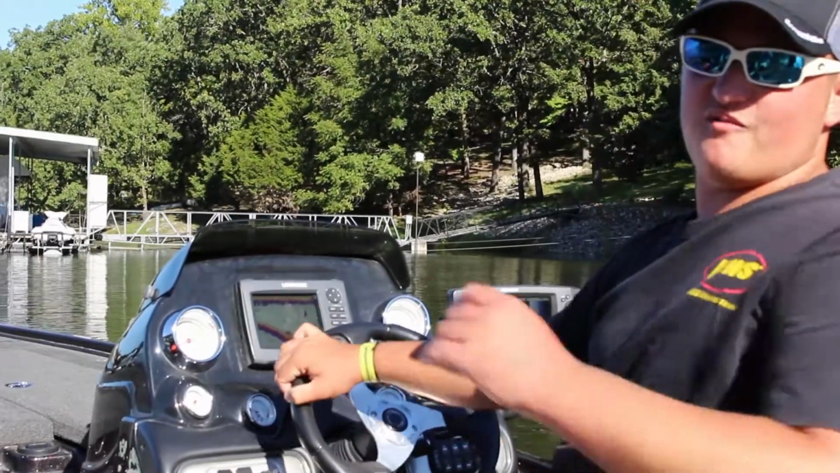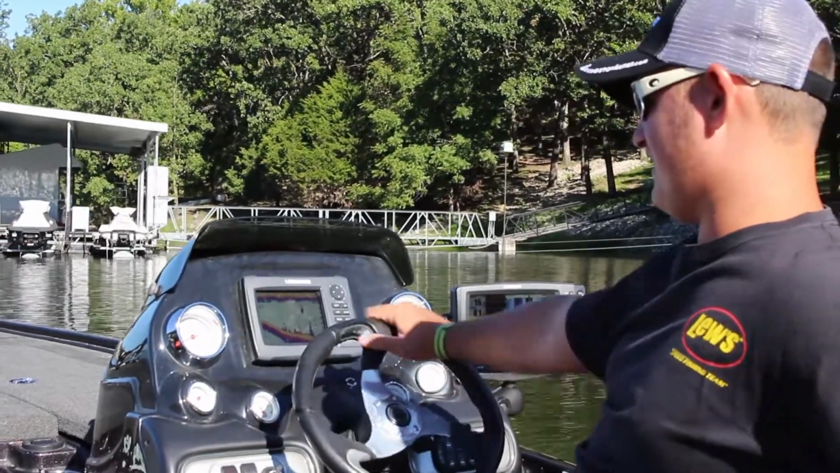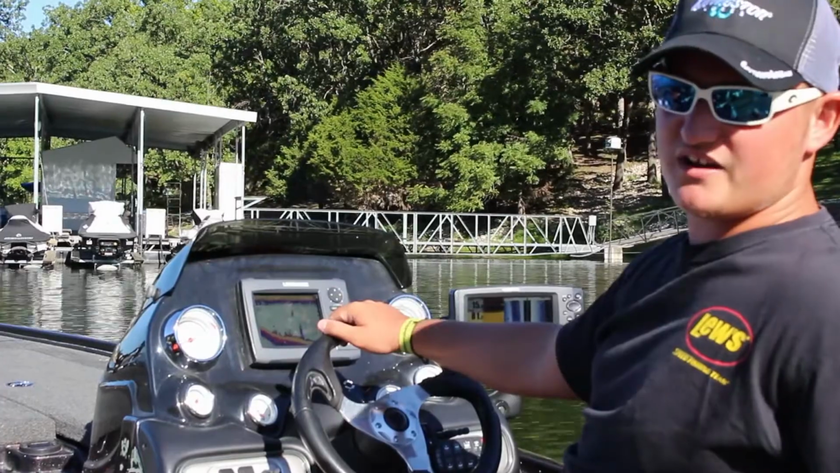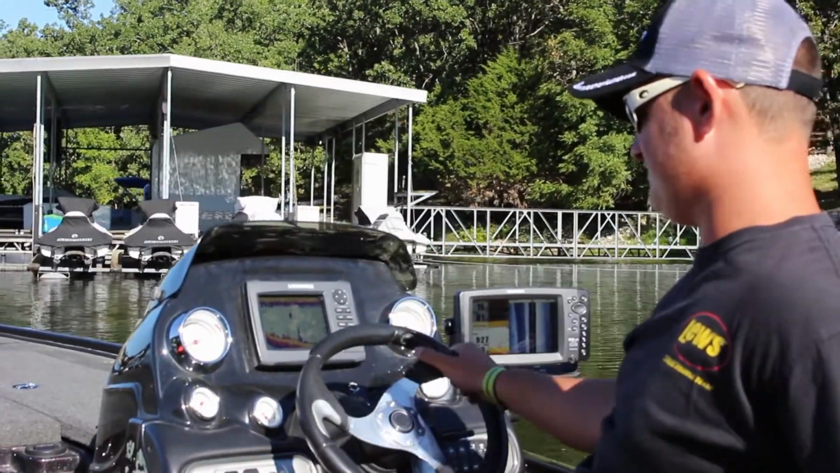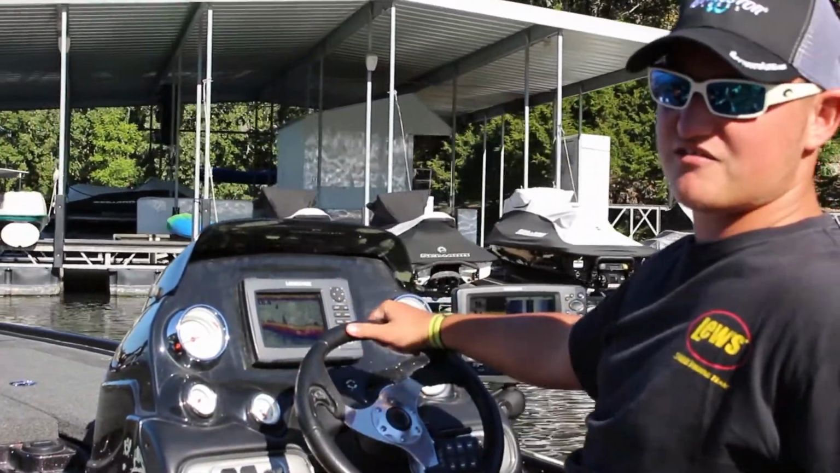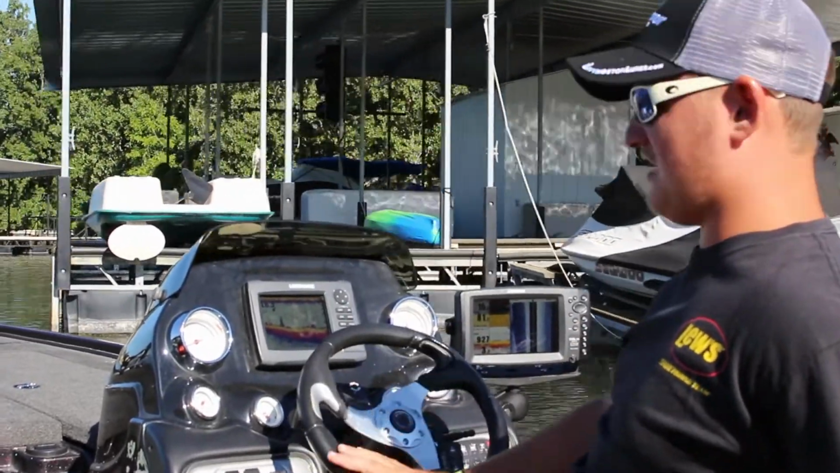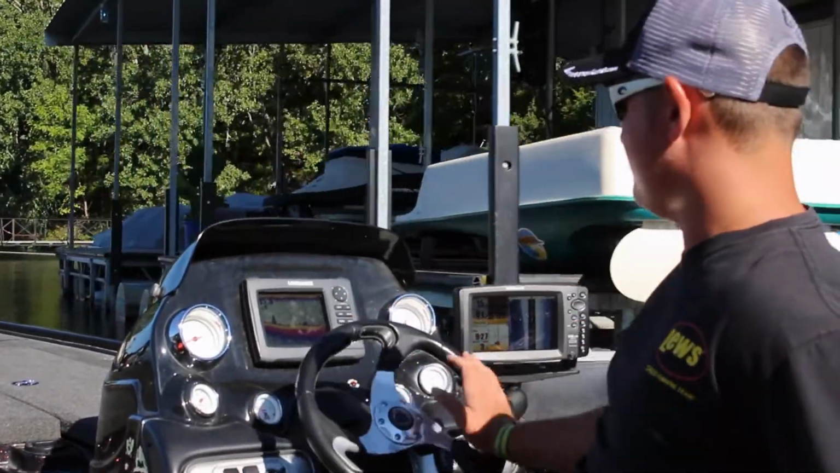We switch back over to 2D sonar now, which is the original sonar here. And one of the very key features about this is you can idle at a faster speed and you can still look down and it shows what you're seeing in real time. So that's why I like the regular 2D sonar, because you can idle faster and still know what you're looking at. It allows you to cover a lot more water quicker, and like we said earlier in the video, time is money.